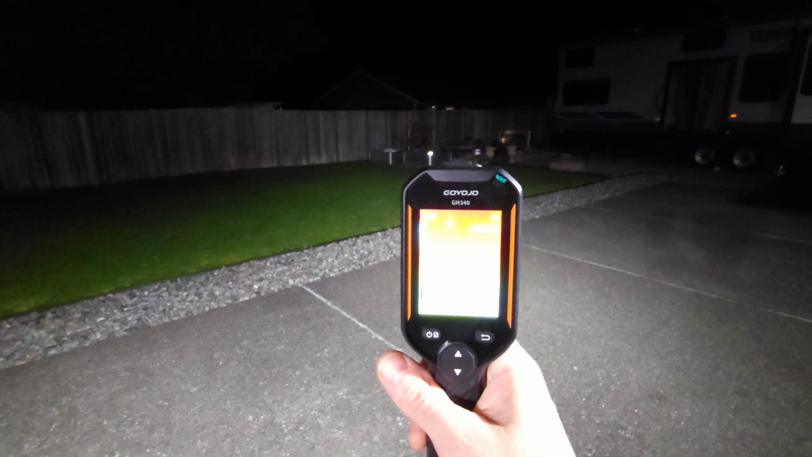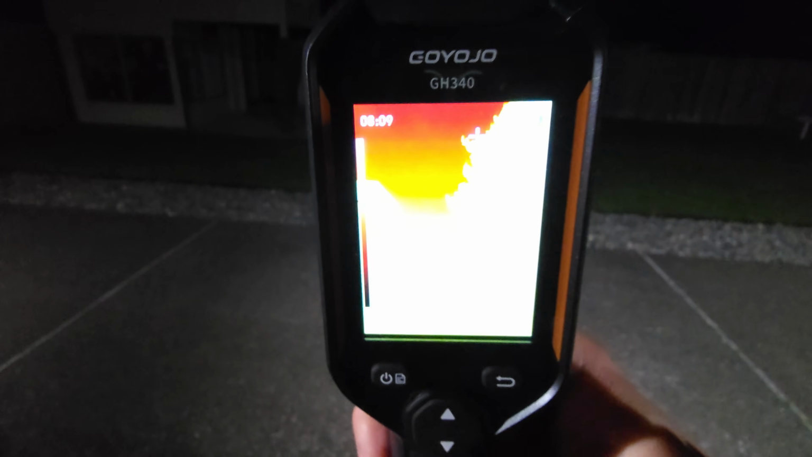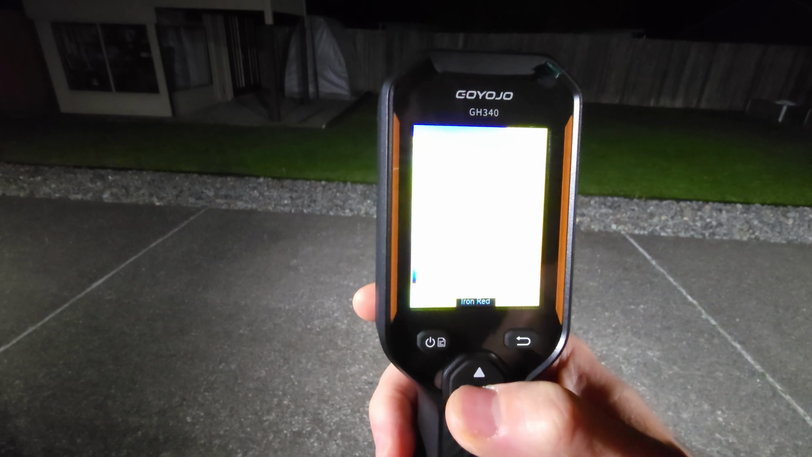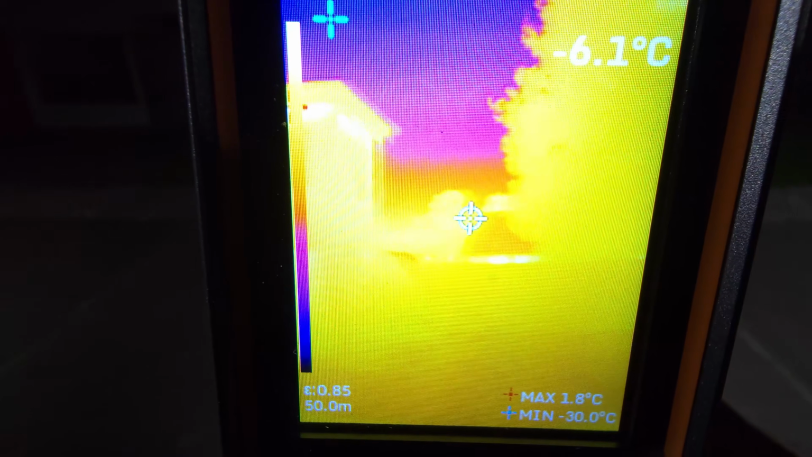All right, let's see the distance on this. So it's difficult to see the trees and everything. For some reason it's hard for the camera to pick this up. I'll see if the other ones are easier to see. Yeah, so okay, I get a close-up. I got my little tree house over there, and I guess we got a little bit of heat escaping from the top there. Nothing too crazy.